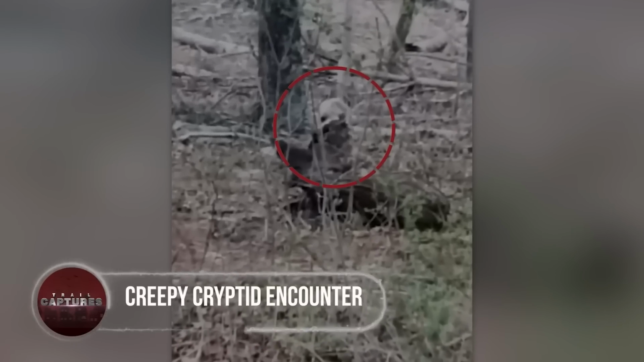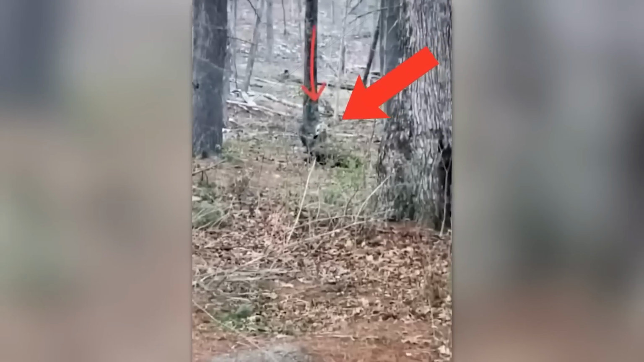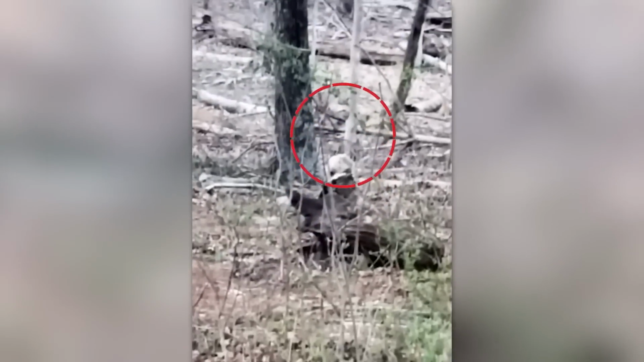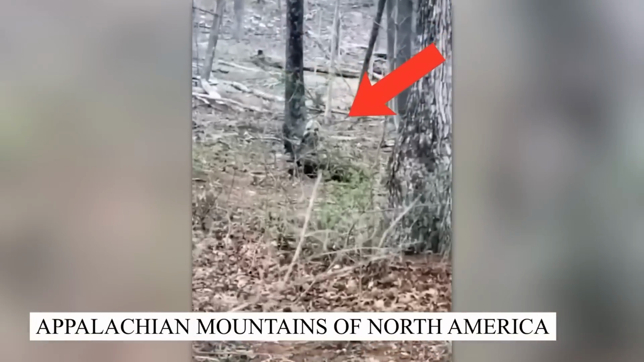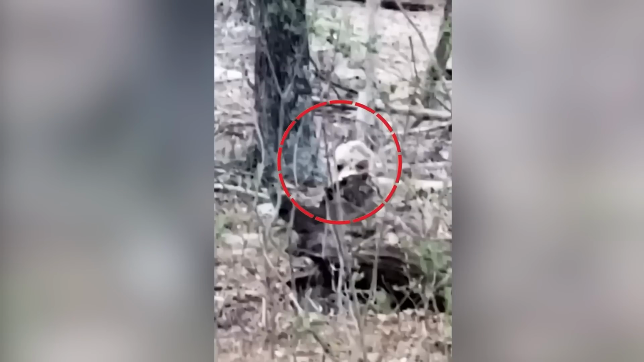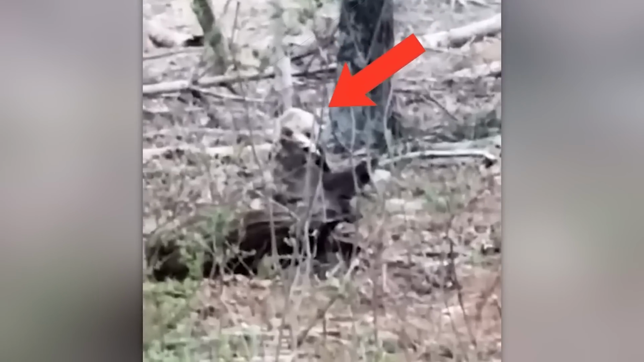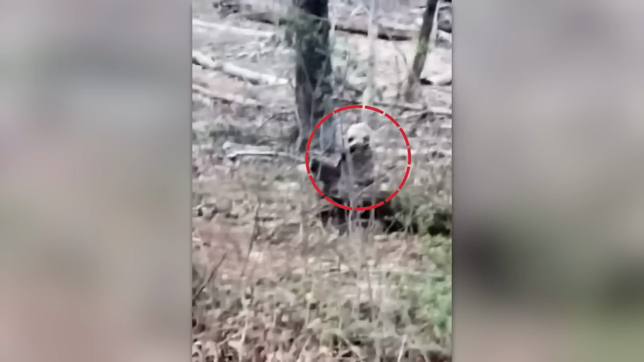Creepy cryptid encounter. Is this a bird of some kind or just a horribly looking rodent? While out for an adventure, a tourist encountered a creepy looking animal that was hiding behind a dried up tree trunk in the Appalachian Mountains of North America. Its face looked as if it were deformed, with something like a beak on it. The intentions of this animal were unclear, as it never moved much besides keeping its eyes locked onto the recorder. With behavior such as this, the tourist described it as an unrecognizable animal that was later pronounced to be a cryptid.